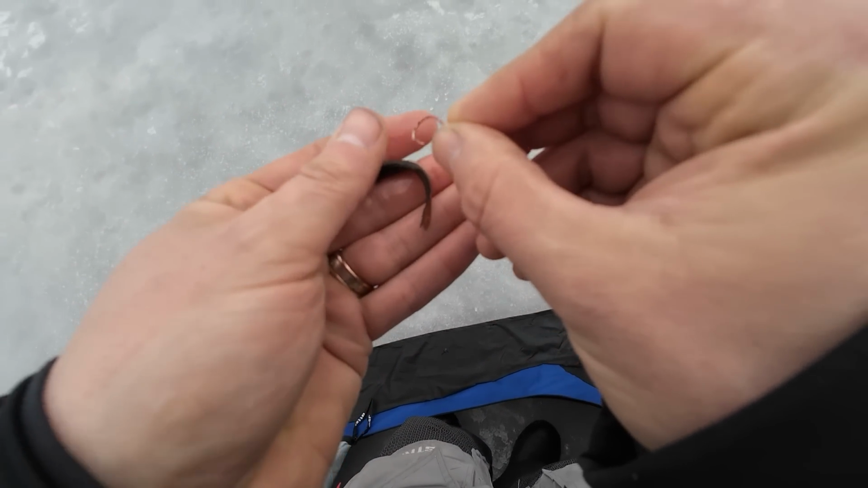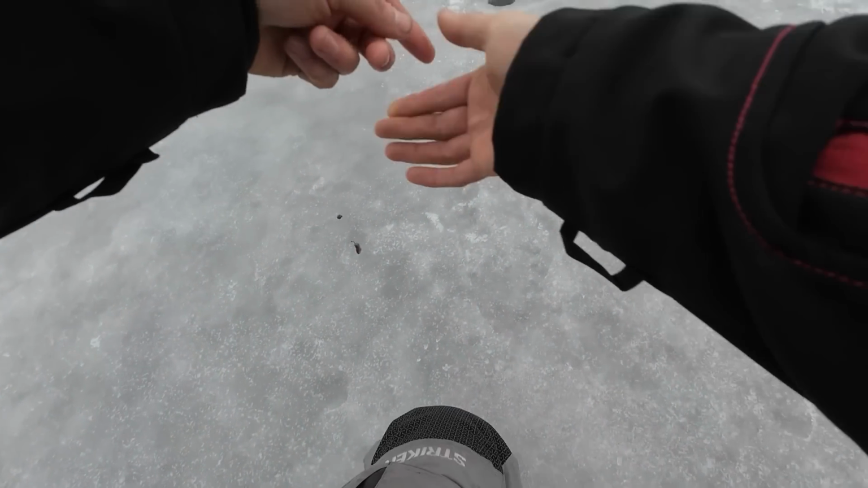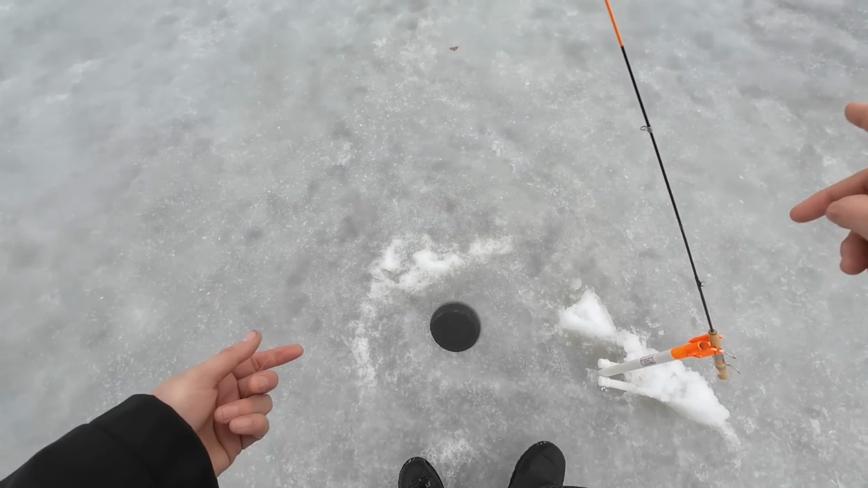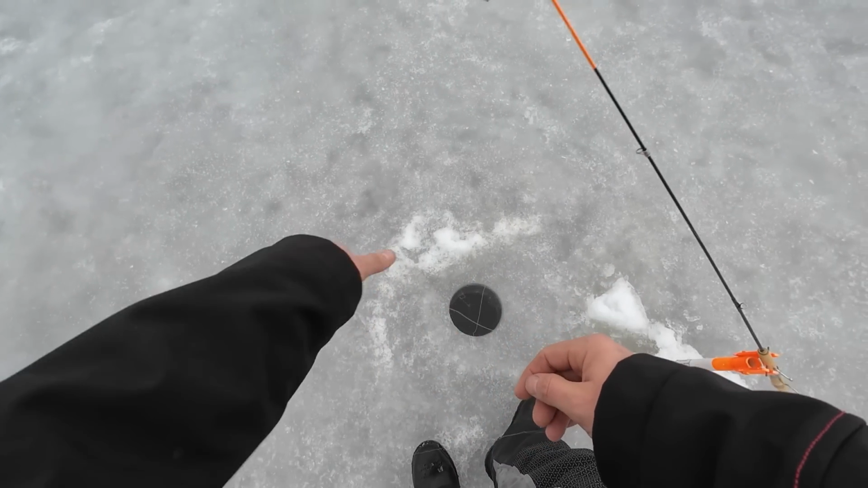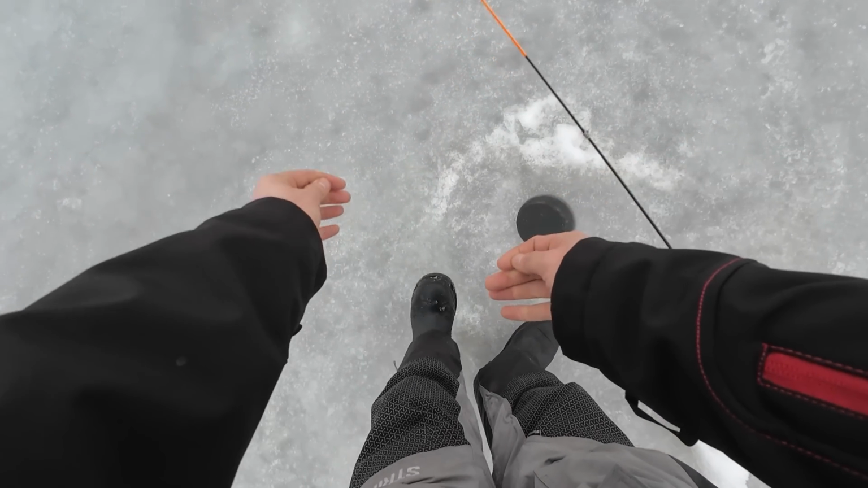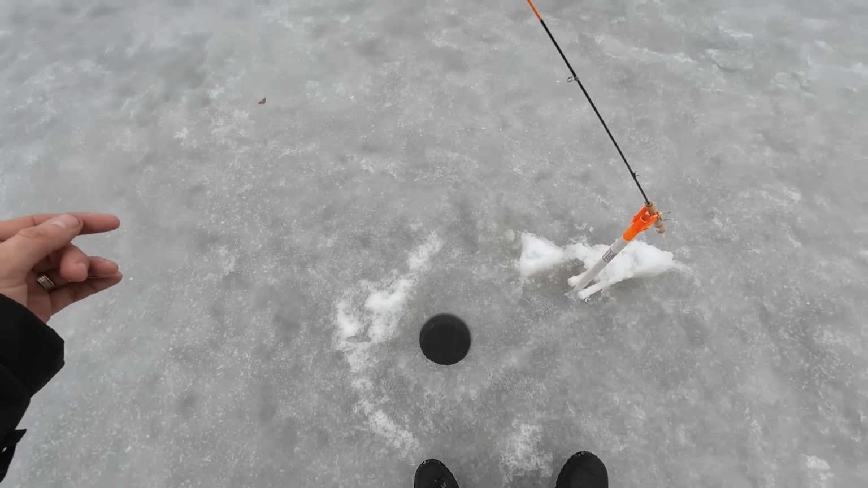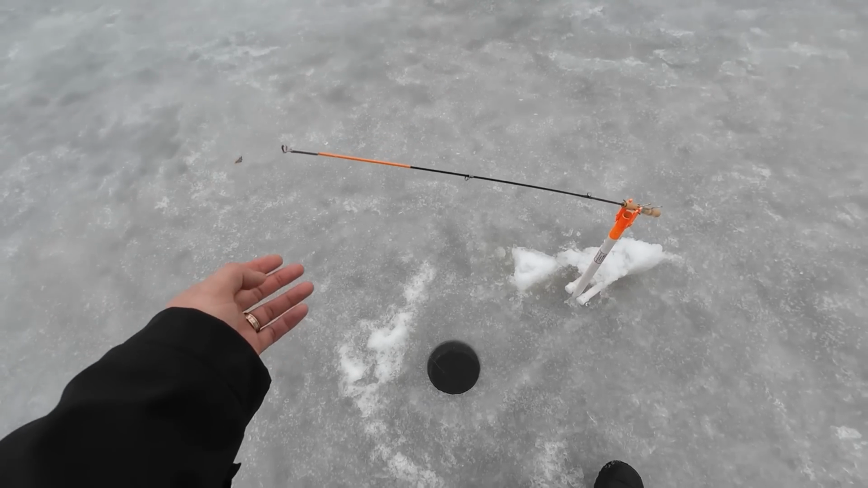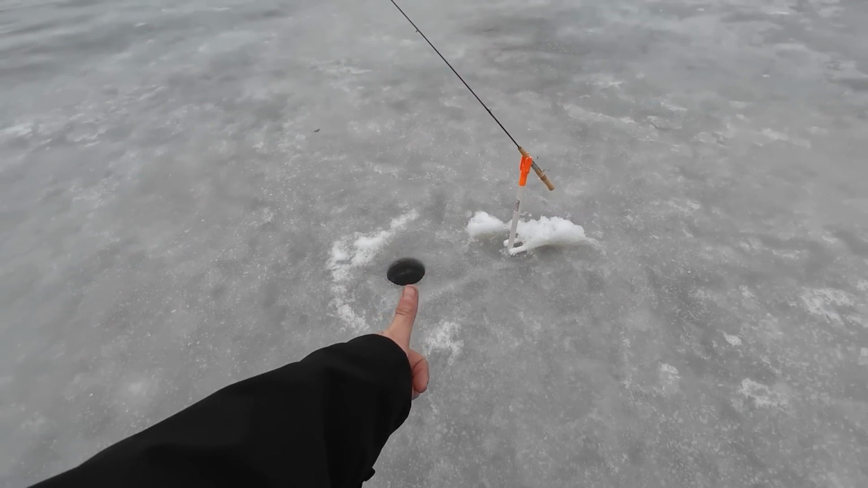This little crappie minnow, just hook them right through the back, like so, and then drop her down. Now our bite indicator is when this rod goes down to the hole like that, we know there's a fish there. It's pretty easy for the fish to pull that, so usually you want to start running out. You see it start going down, you better start running. Set the hook, bam! Here we go. So we have our minnow, and it might do some little bounces, but we're set up.